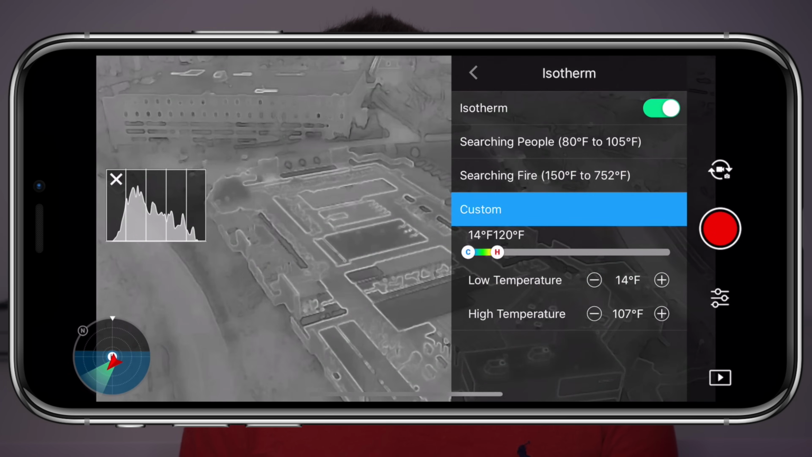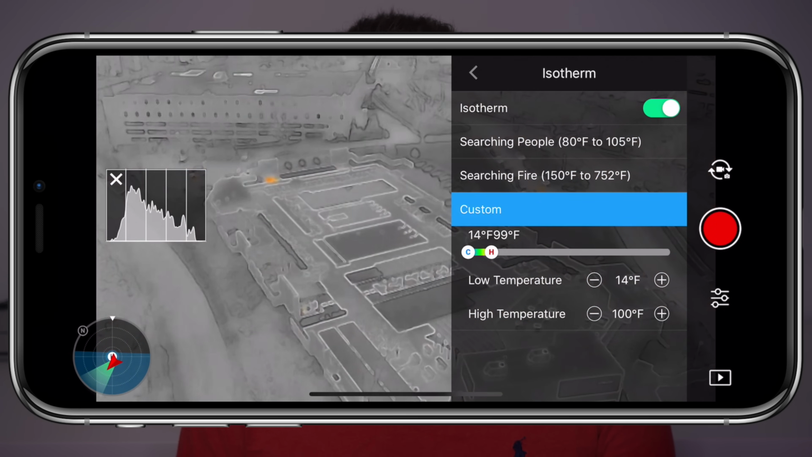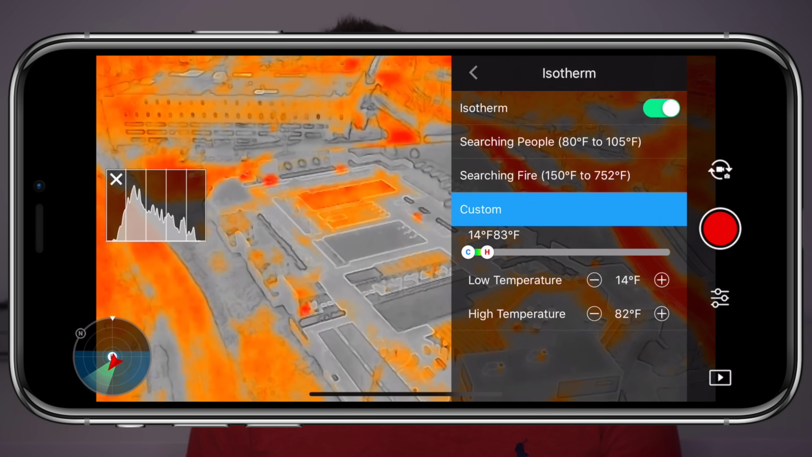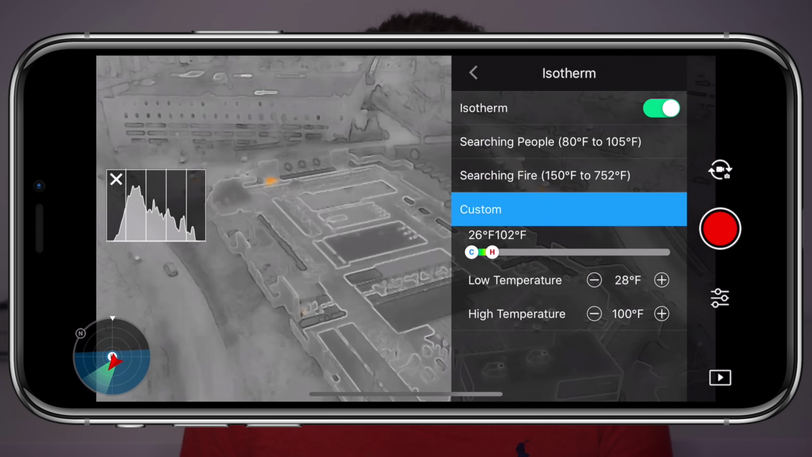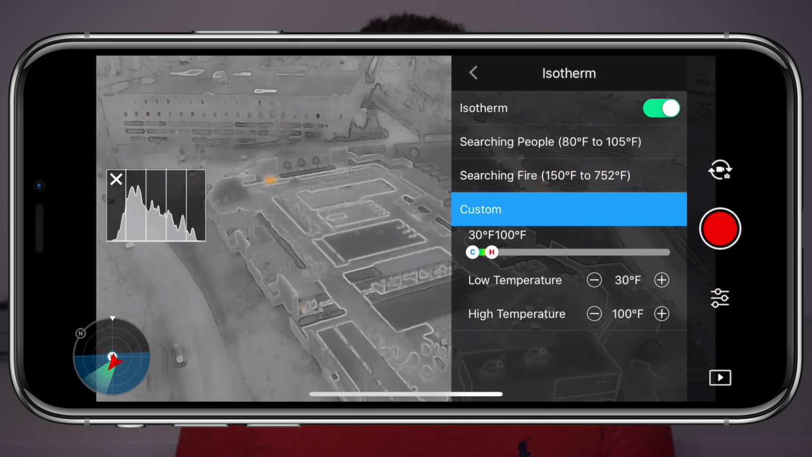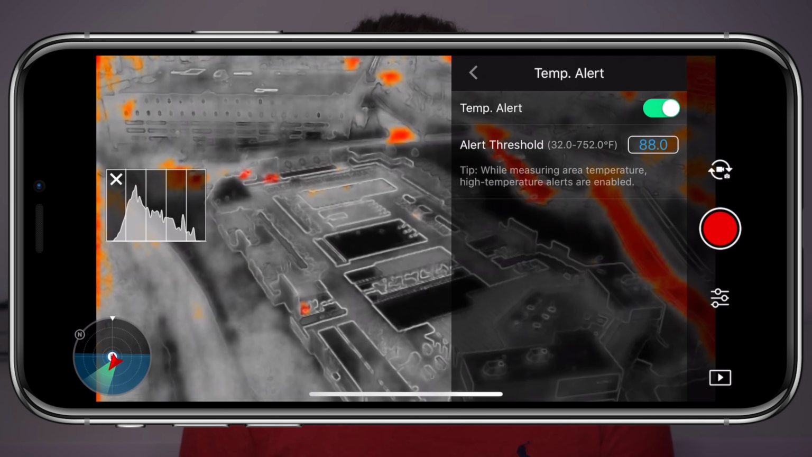In my own use case scenarios, the colors seen on a roof during inspection have been skewed because the camera was adjusting the reading to the car engines that were much hotter on the ground than the surface of the roof. Isotherm is a really important setting to dial in each time you fly, as it allows you to capture accurate results.